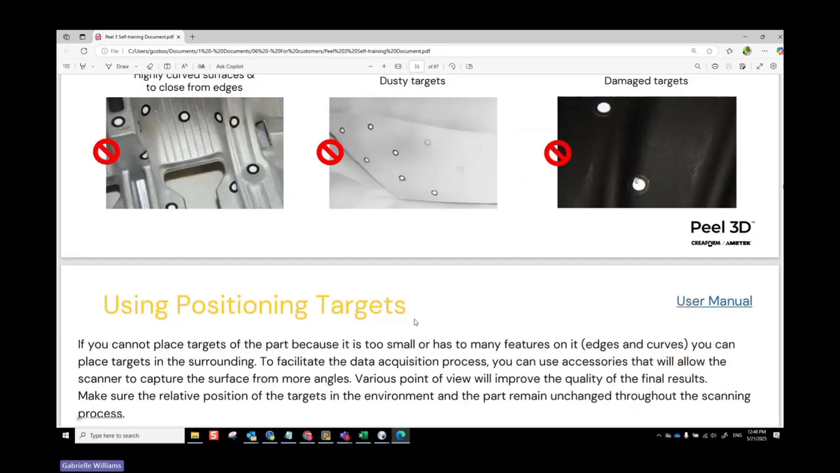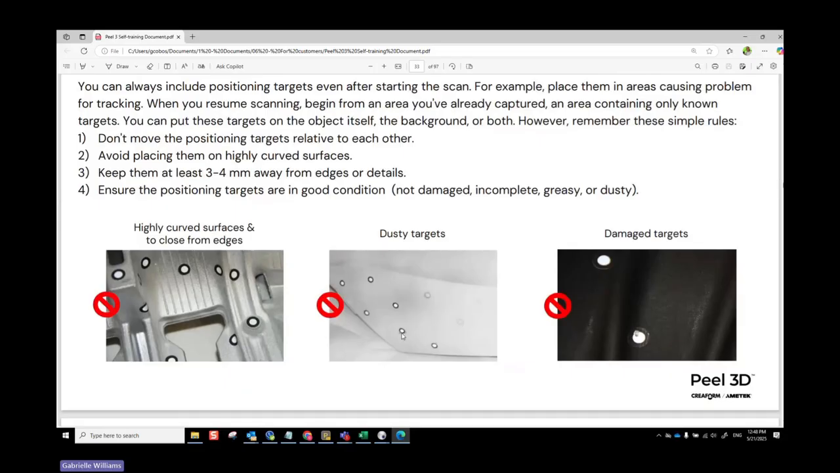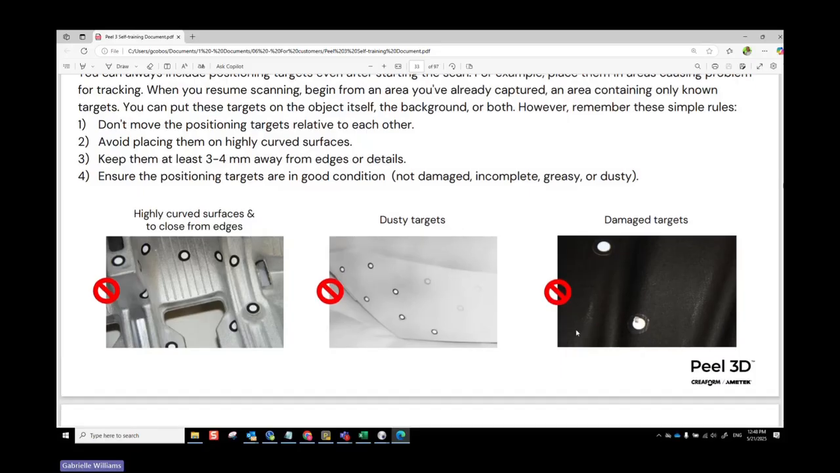If you are going to use those sprays, we recommend that you test with the scanner first to see if you can scan the material. If it's too shiny or too see-through, then you're going to want to spray the part, and then clean up those spots before you put the targets on. Otherwise, it won't really stick to the powder. And then lastly, you don't want to use damaged targets. That's another one that's really important.